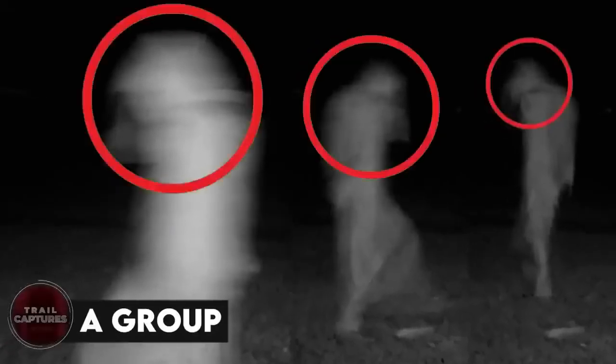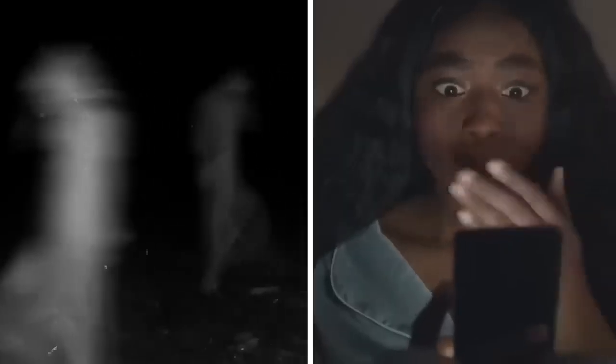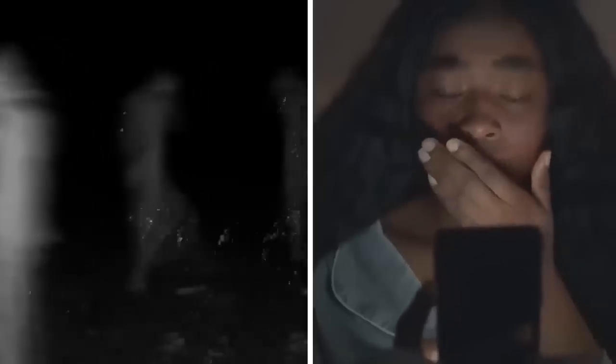A group. In this image, it can be seen that there is not just one of the creatures, but three. This image also makes it look more so like it's wearing a type of clothing as it stretches between leg to leg. One of the scariest parts is that you can't really get any sort of facial recognition. No one has ever been able to explain what is going on in this photo.